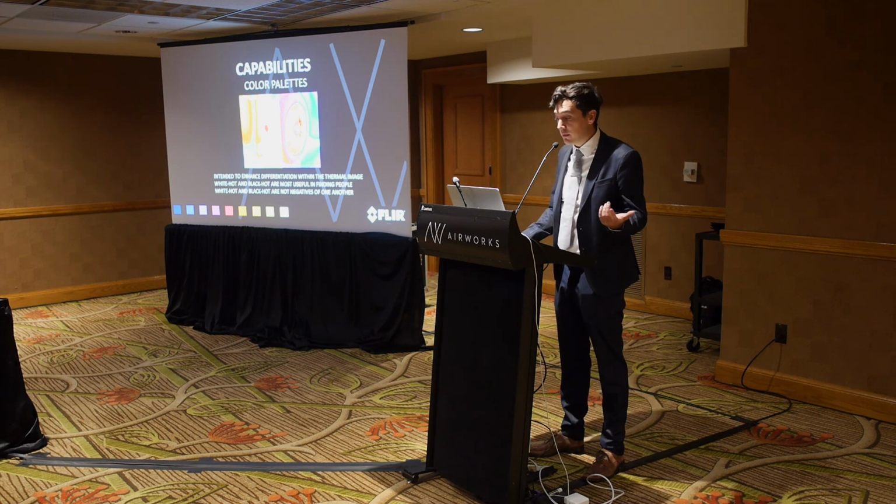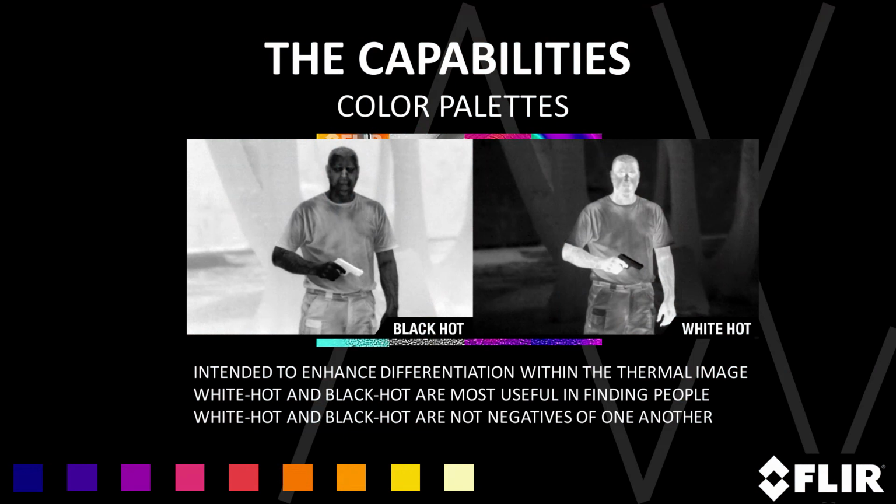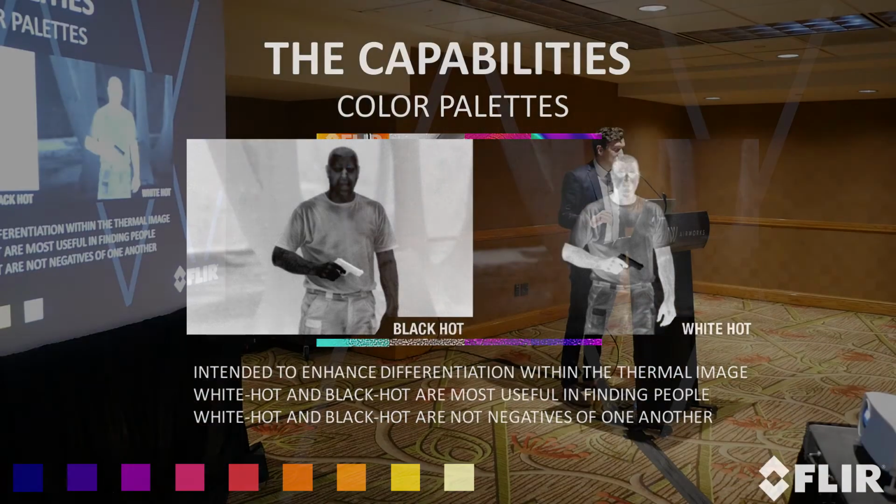So the most common color palettes are white hot and black hot. As the name states, with white hot, the hottest thing within the scene is going to be white. The coldest thing is going to be black, and then there's going to be grayscale in between showing the range of temperature. And the inverse on black hot: the hottest thing is going to be black, the coldest thing is going to be white, and then the inverse as you work through different temperatures within the scene.